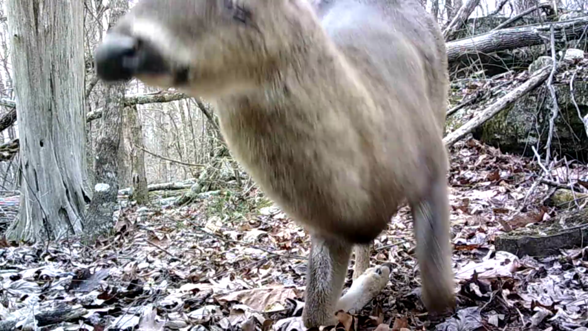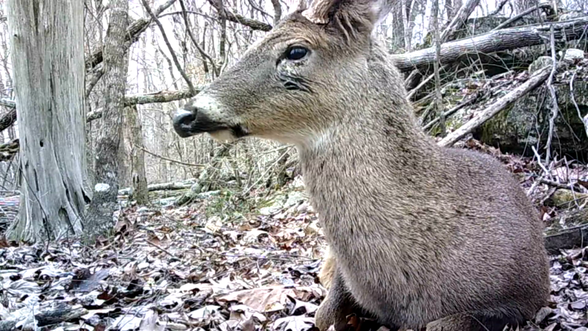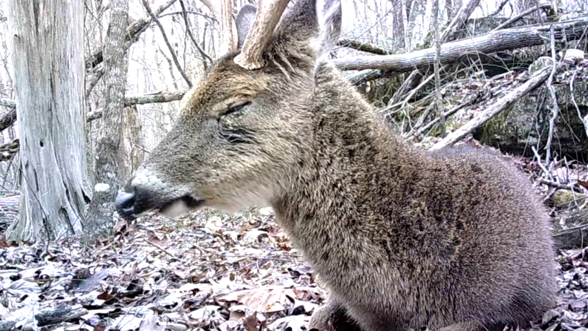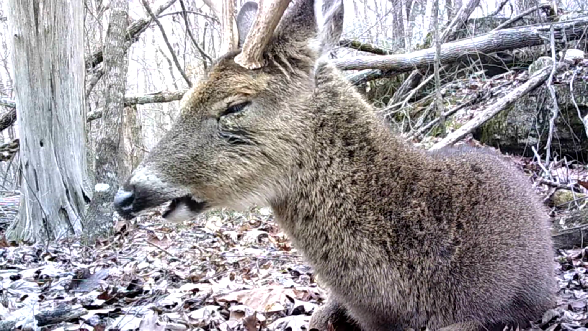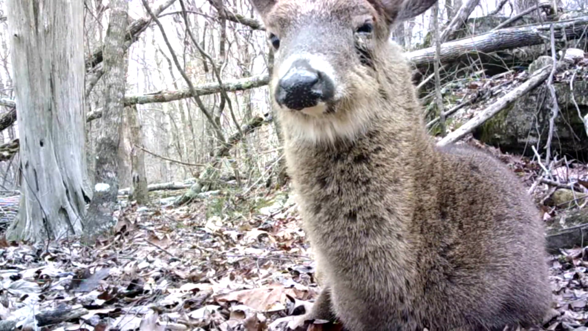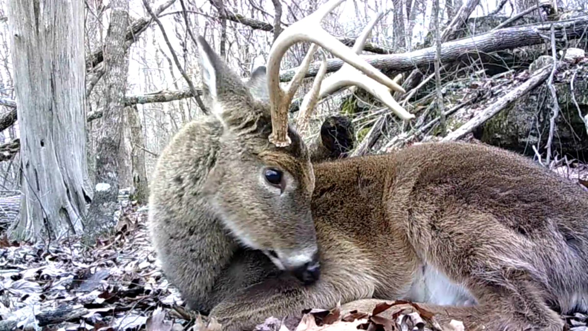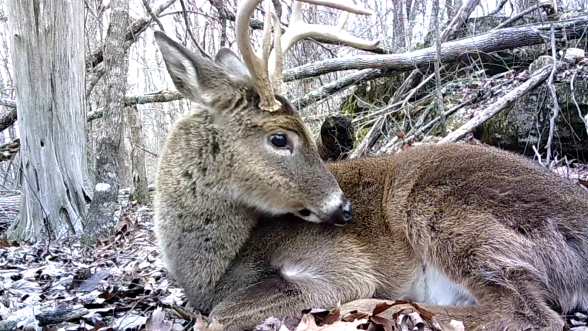And here's the amazing thing about this. He just moseyed right up to the camera and laid down. Looks like an old deer, don't it? Like he's seen some time. He's tired, just relaxing. What's the odds of him laying down in front of that camera? And he just shifts around different positions here.